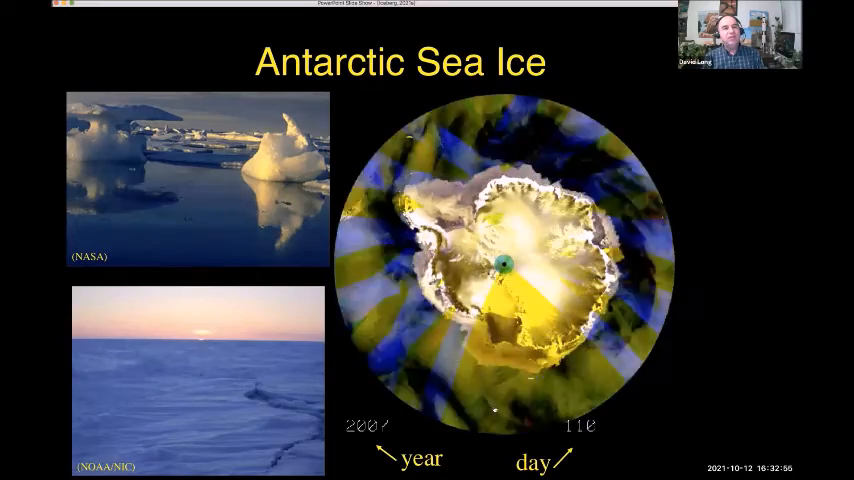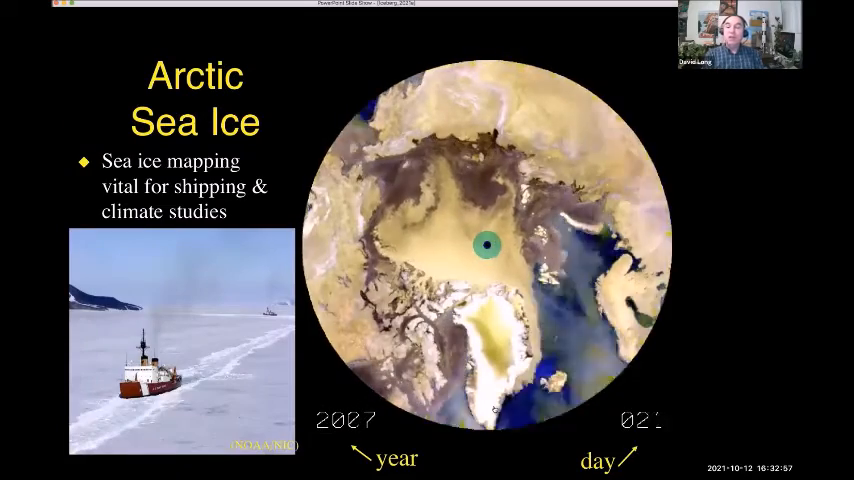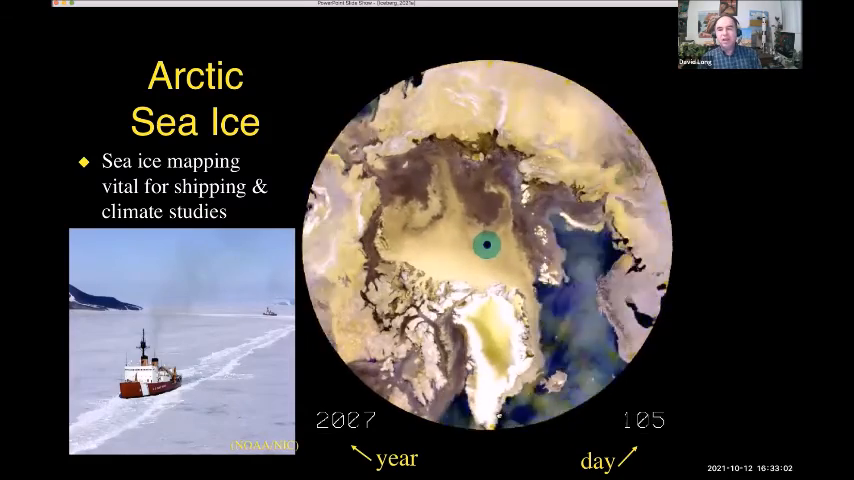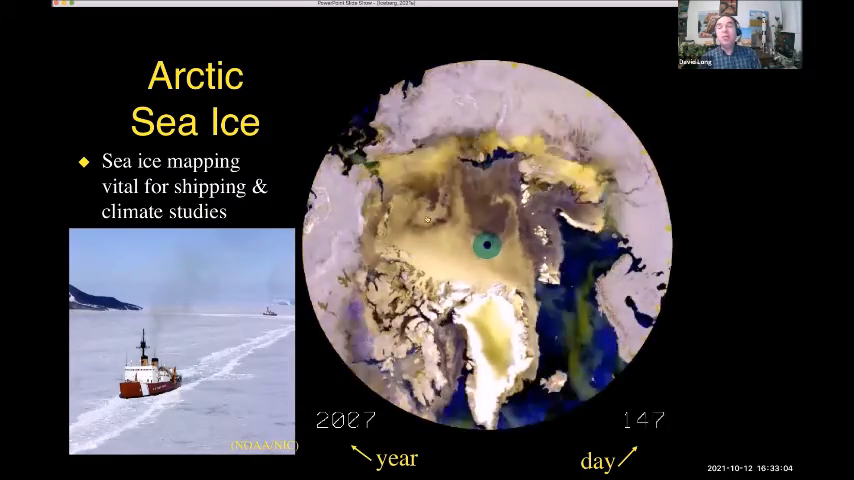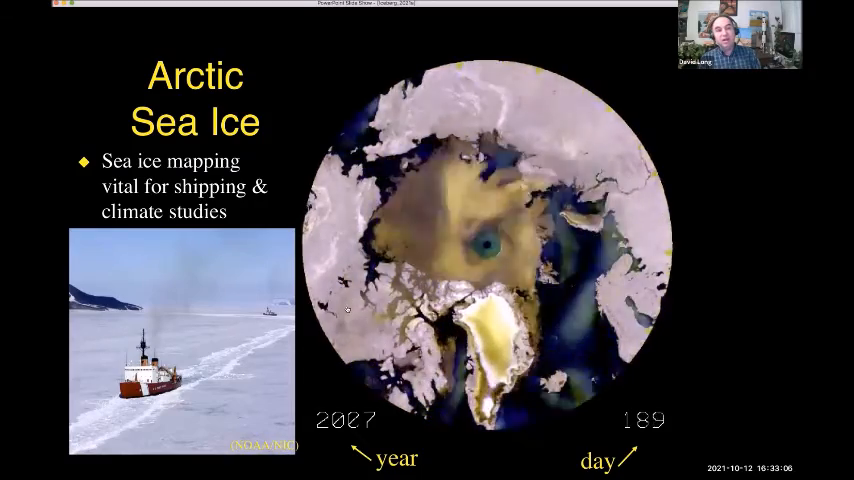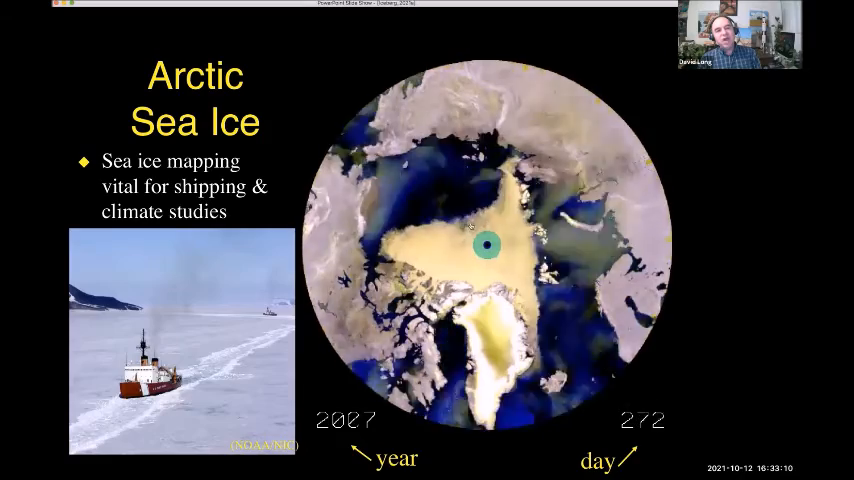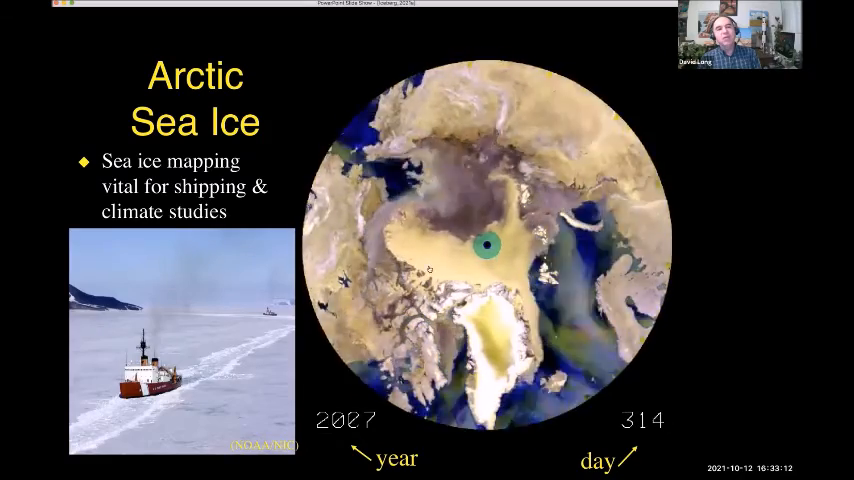So let me advance this to the next thing. If I look at the Arctic, here's the same movie of the Arctic. Now in the Arctic, things are a little different. There's a permanent ice cap. It doesn't melt back every year like it does in the Antarctic. This permanent ice cap survives the summer. So here's the summer, now it's going to regrow.